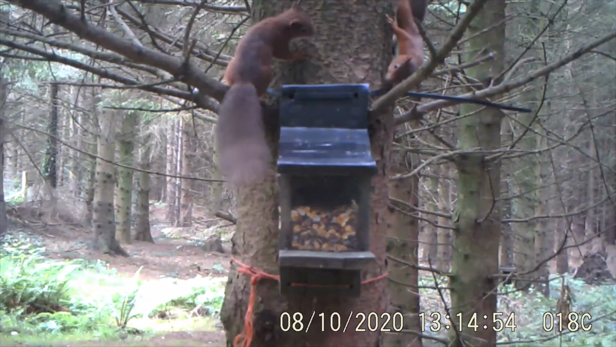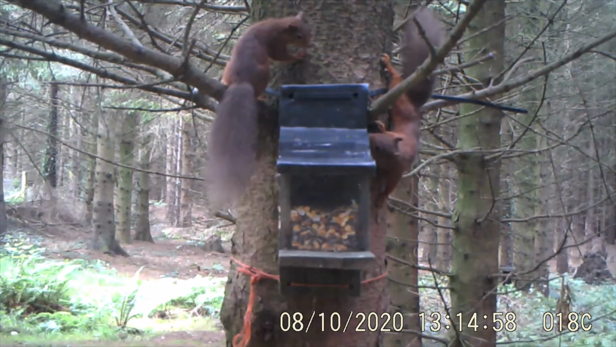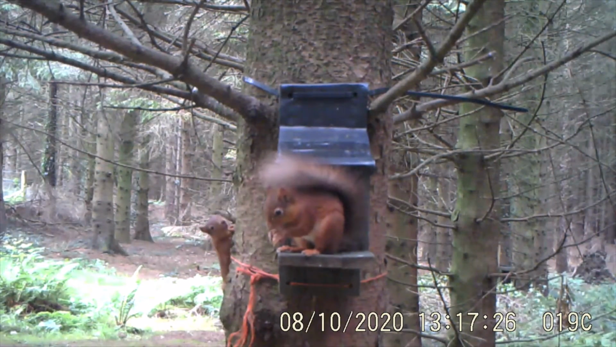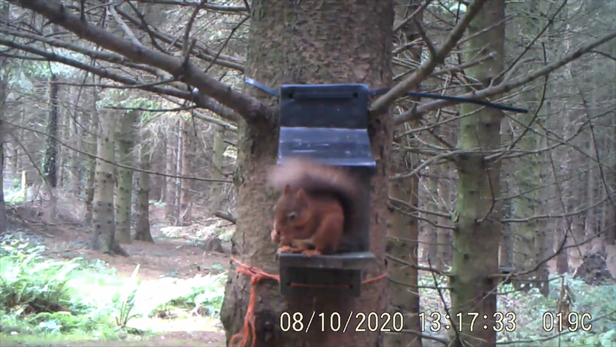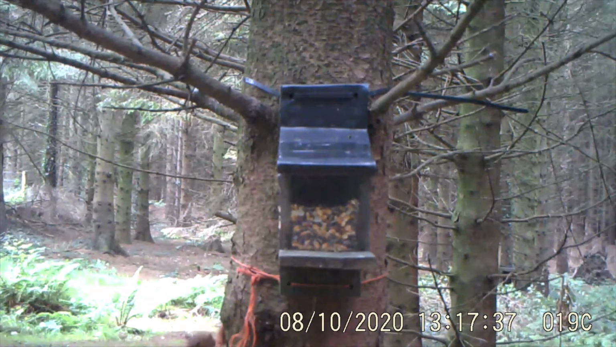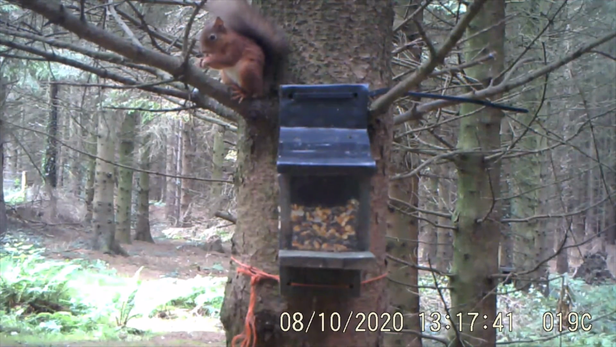Kicking off with these squeaking red squirrels here. So this clip, as you can see from the date, was back in August. It's got the American dates on it, hence the 8/10/2020. So as you can see, we're just into August there. They still haven't grown their ear tufts yet, but their tails have started to fill out quite a bit. And believe it or not, this isn't sped up. They are actually eating that fast.